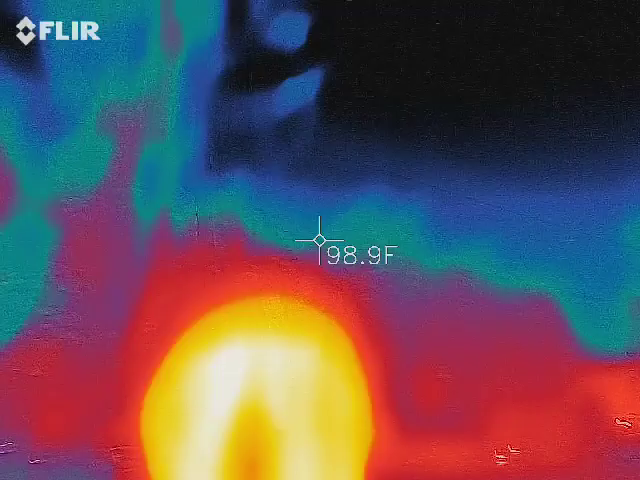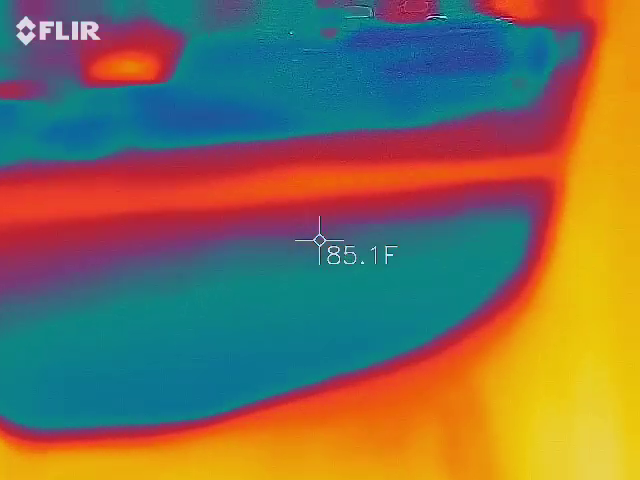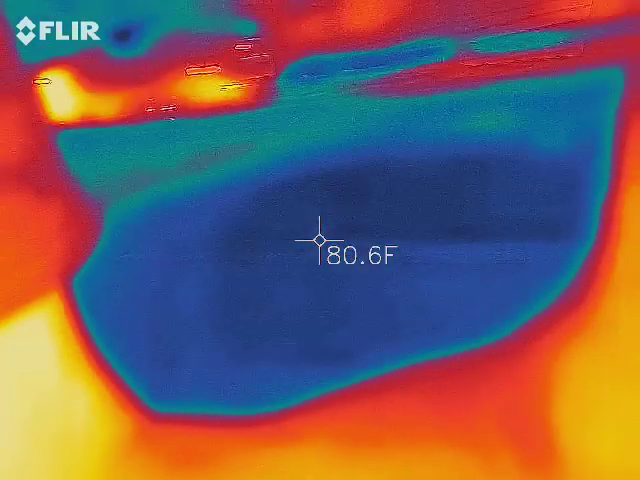Okay, so what are we looking for in here? I have this guy set to white hot, black cold. Black and blue being the coldest areas inside the screen.